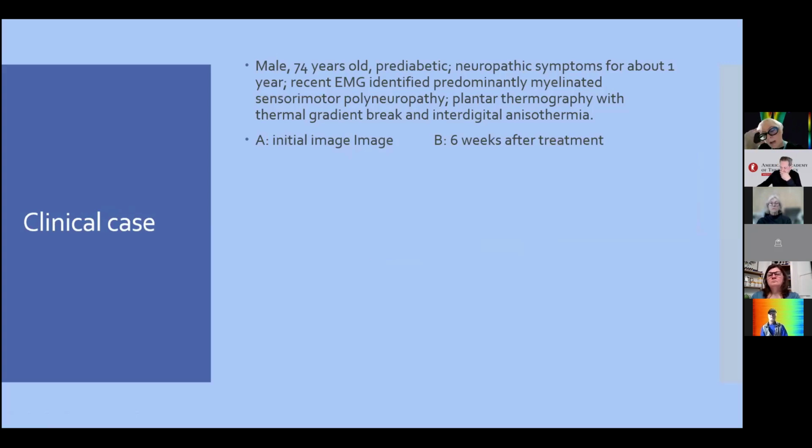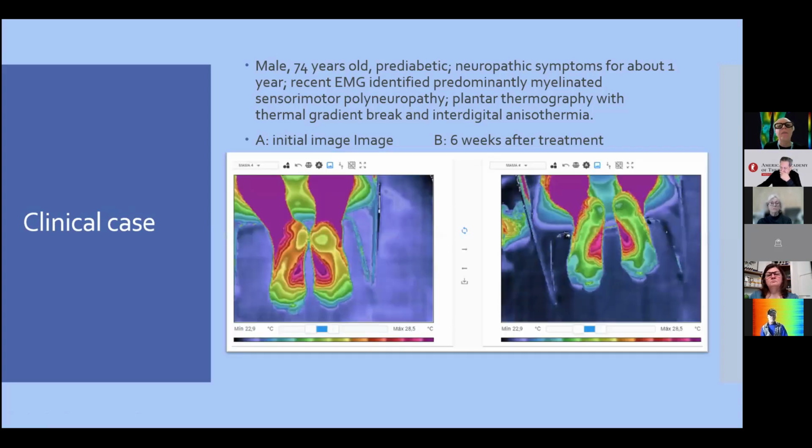Here is another application, very important for us to see this patient at different times in a treatment. We can monitor the efficacy of this treatment. Here we have a male, 74 years old, pre-diabetic. It's important to say, in our research, we see more neuropathy in pre-diabetic subjects when we compare with diabetic subjects.